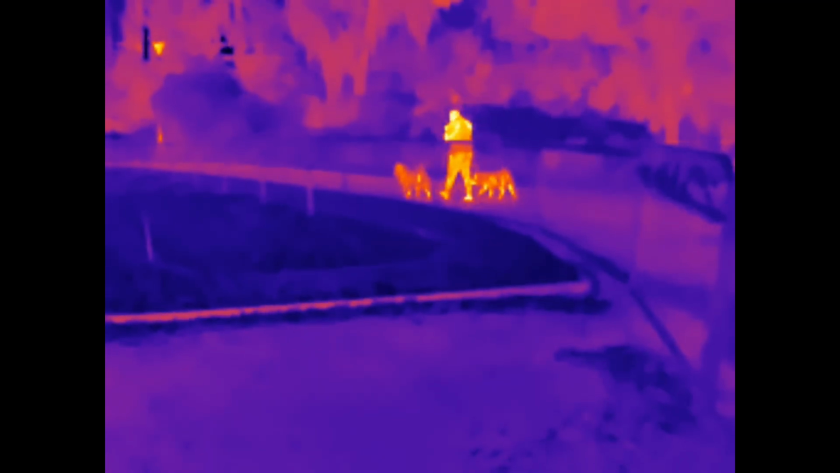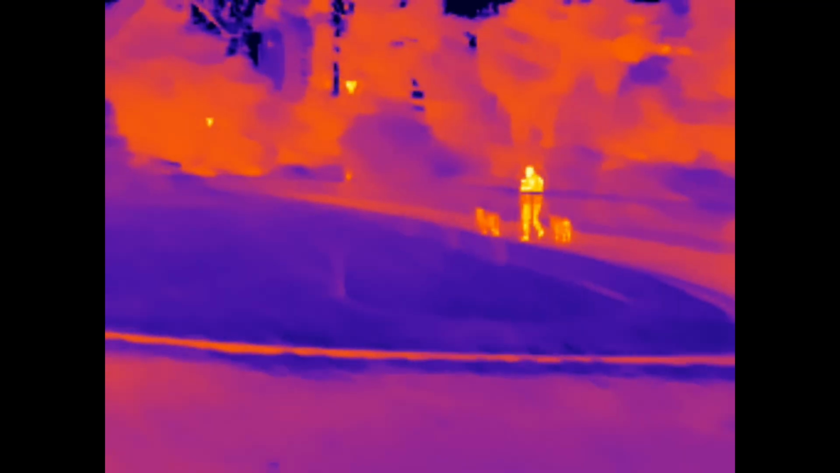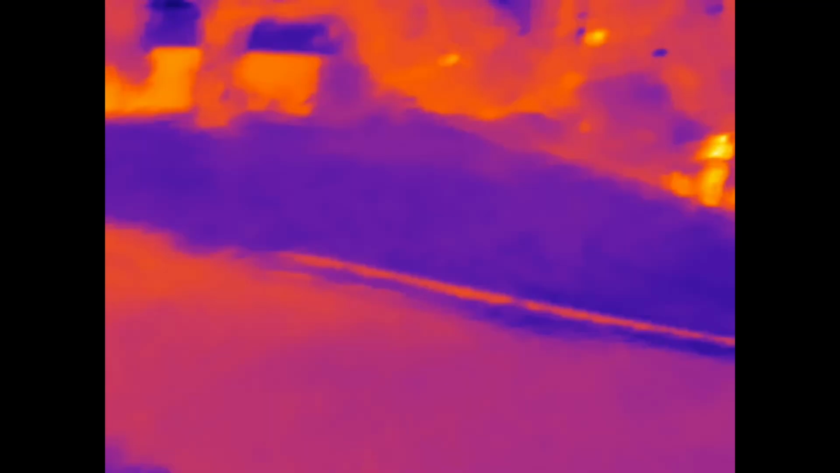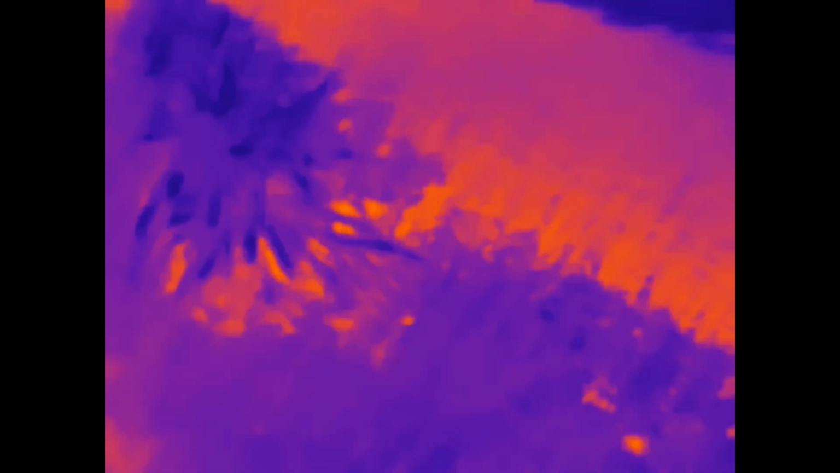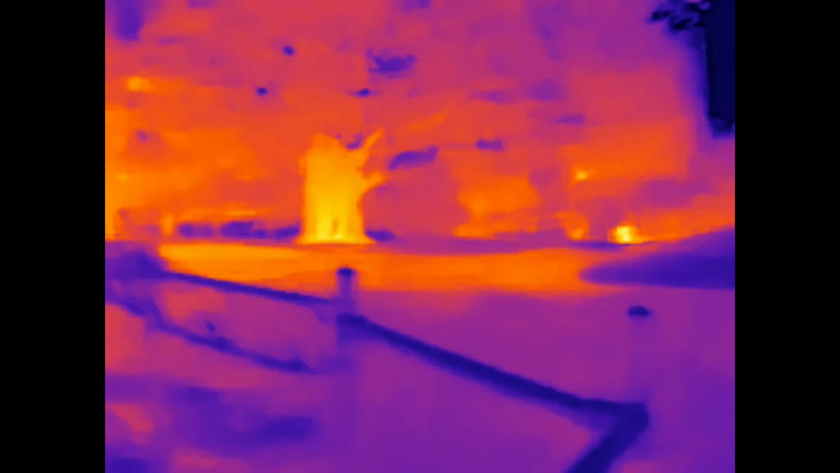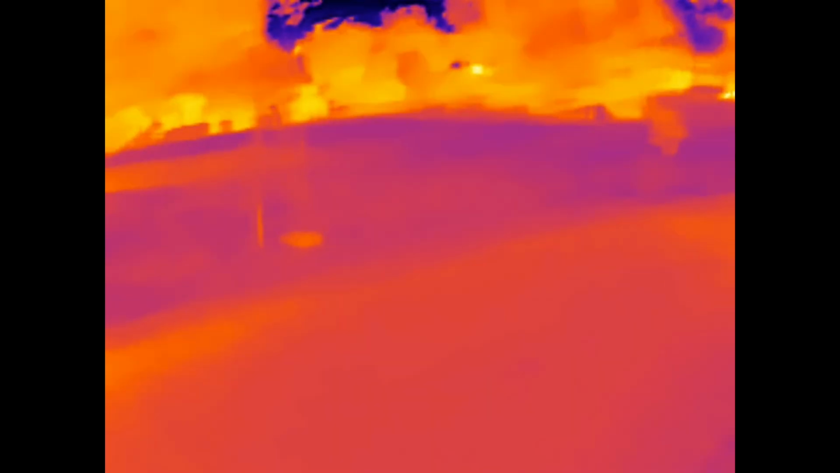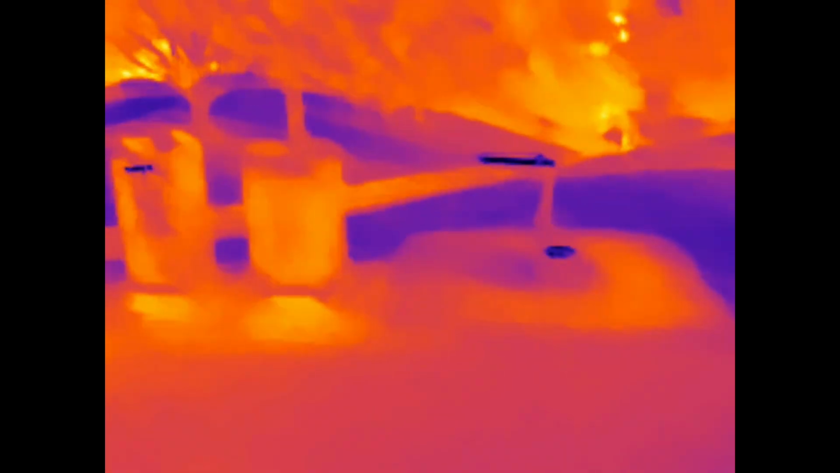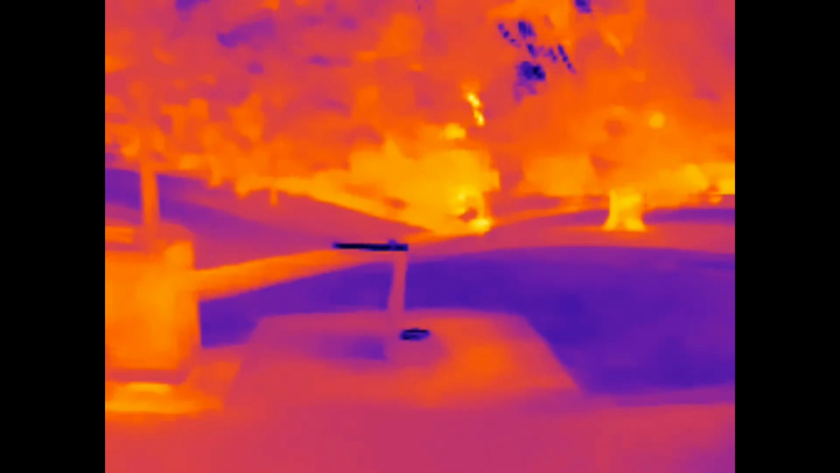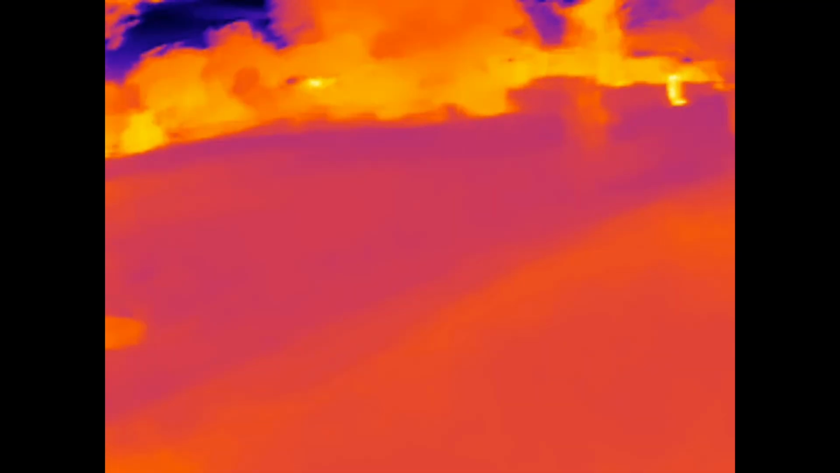And you can see just where the fence is, bits of metal, it obscures vision, but even if you've got just a little bit peeking out, able to detect. Okay, let's go in here. Nothing really exciting, but maybe under this tree.